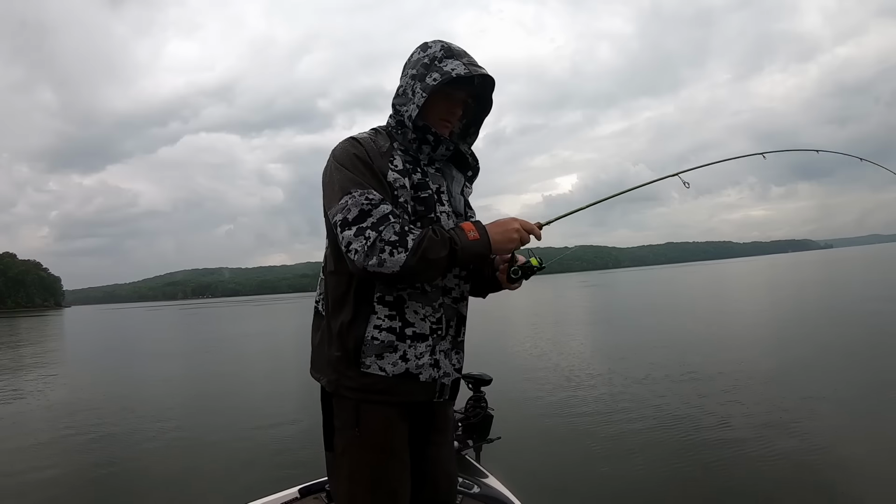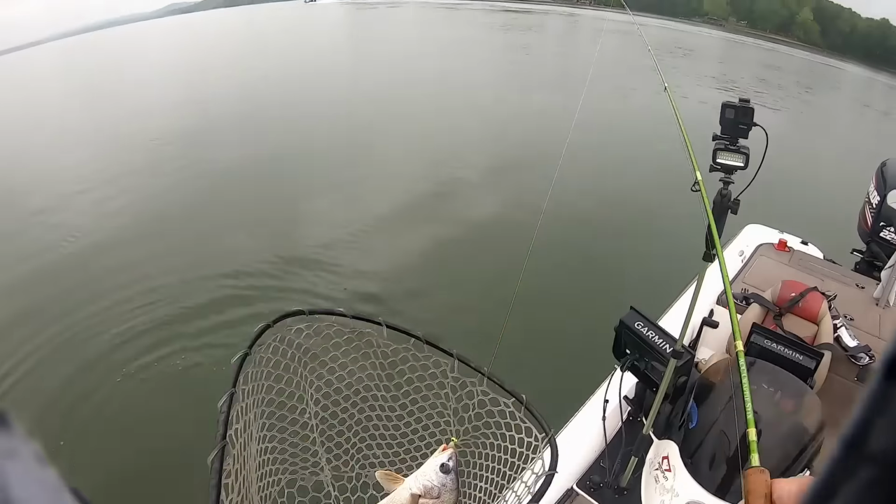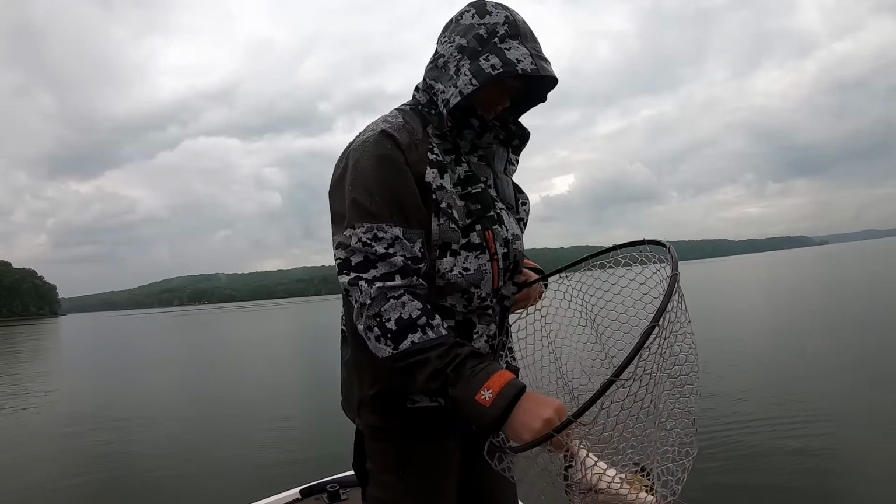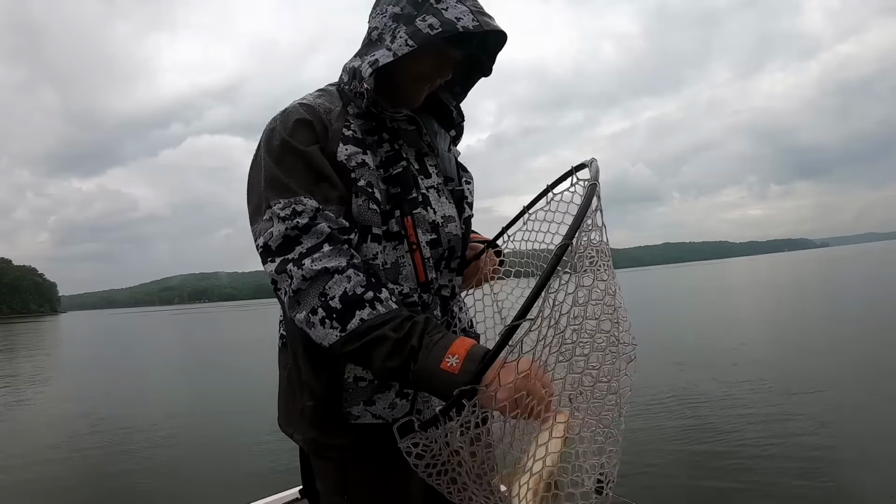This is a crappie, it's a nice one. And it's a drum. Shoot. I was gonna say, thing thumped it. Just the wrong species of fish.